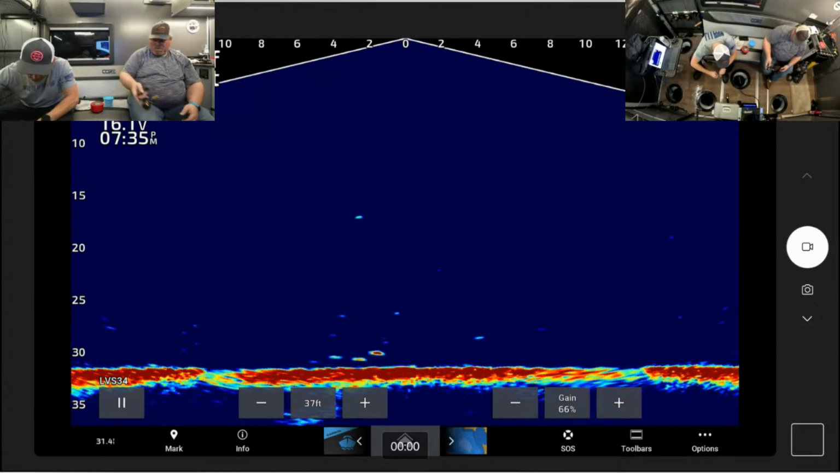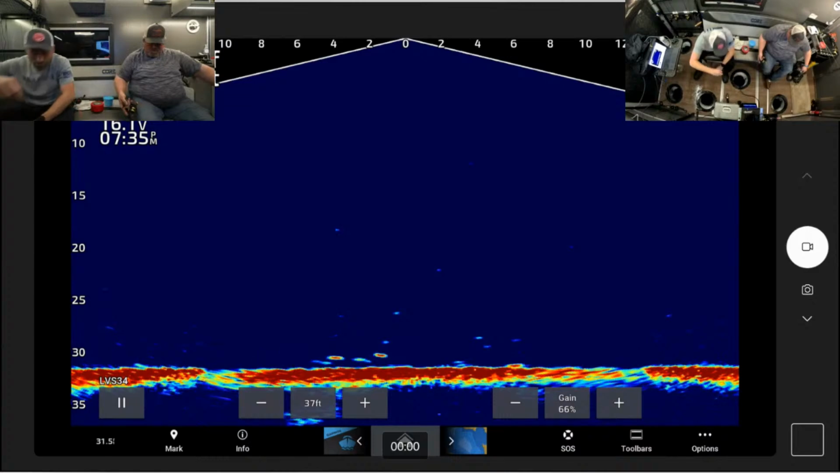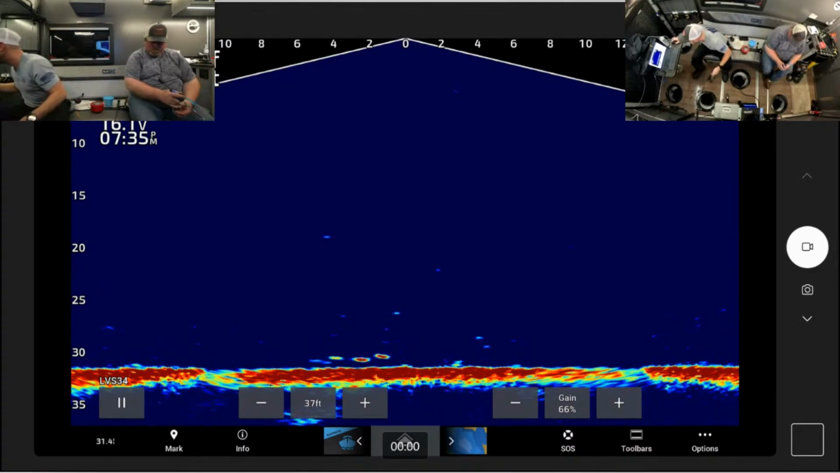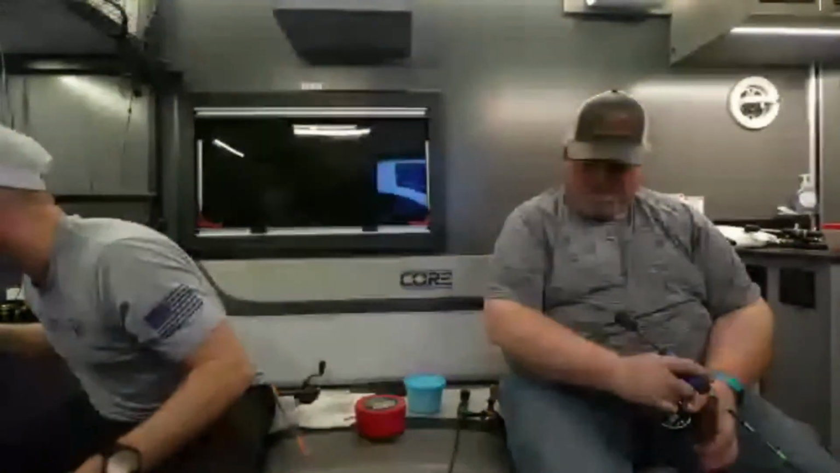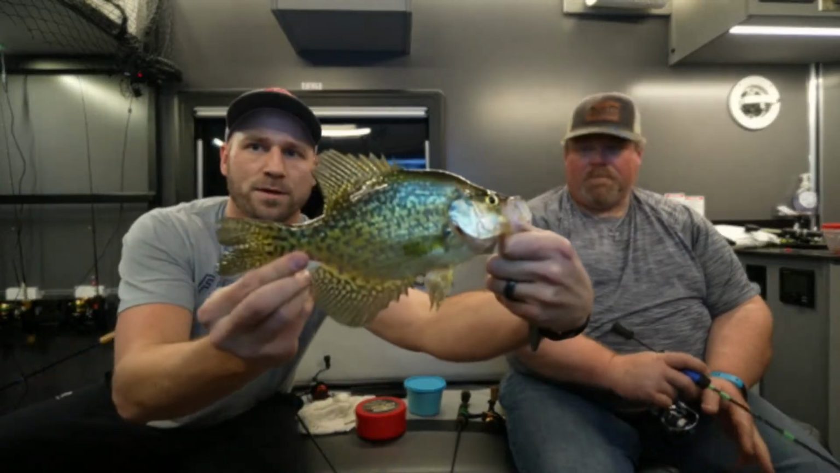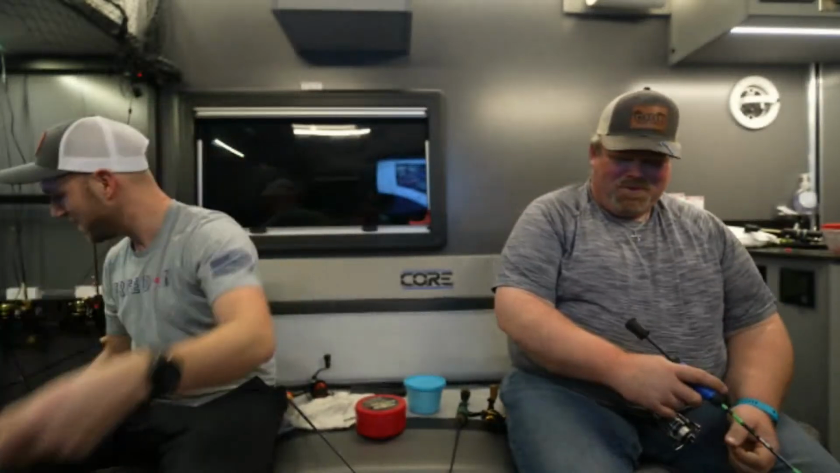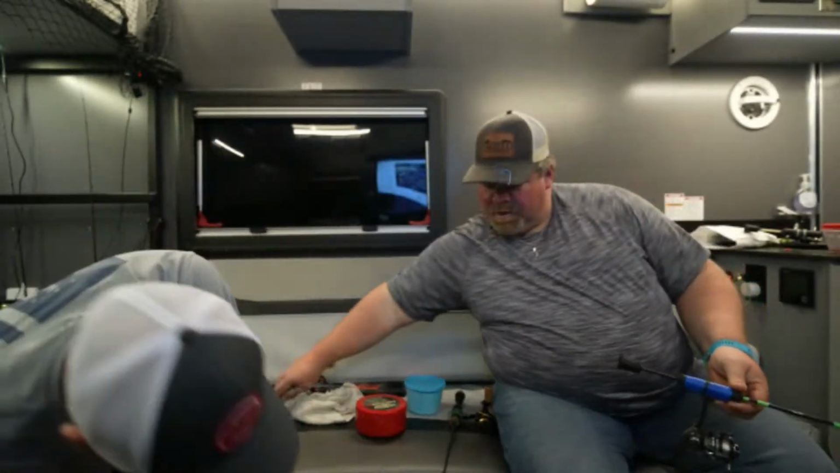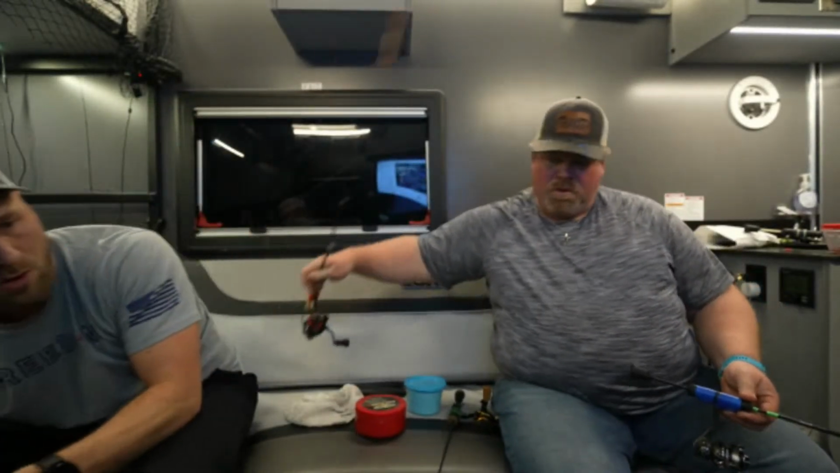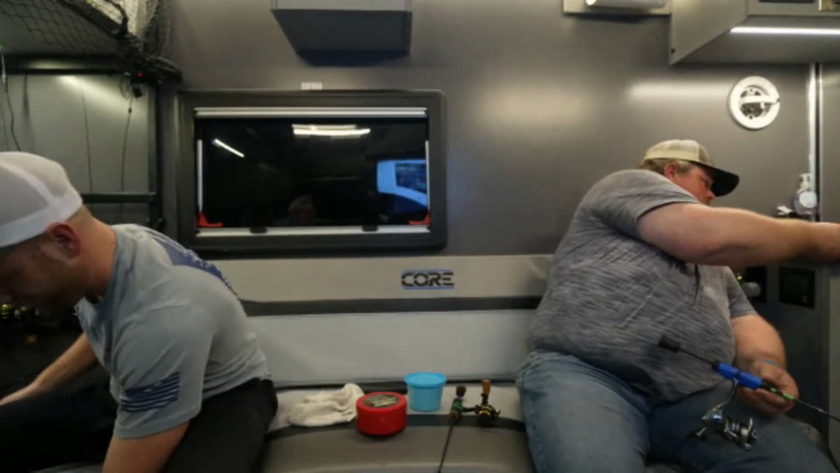So this will be another eater. There we go. Show her off to you guys. That's why we're looking higher up in the water column, because of these guys right here. Woo! This one actually looks maybe a hair smaller. Get your dead stick out of here so you don't hook yourself. We'll get a little measure on it here.